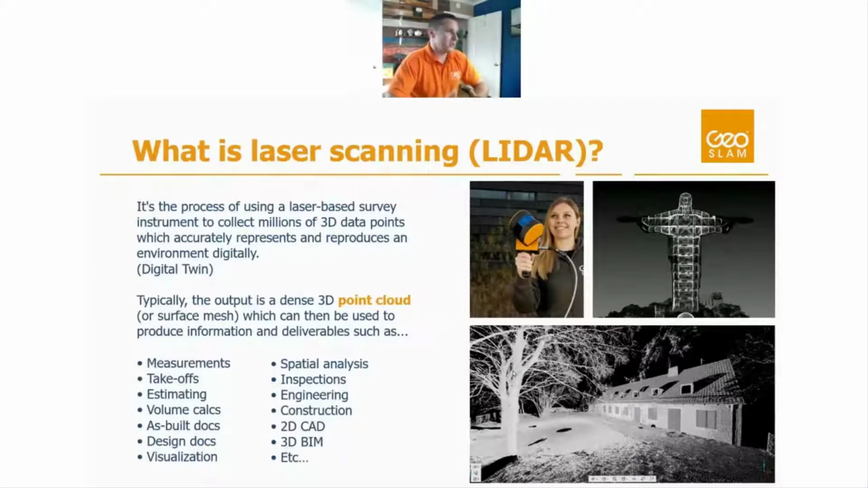But essentially, laser scanning is a process of using a laser-based survey instrument to collect data points, usually millions of data points. Essentially, a LiDAR sensor will shoot out a laser. It will collect a distance reading in three-dimensional space off of an object, a surface, a feature, whatever you want to call it. It will bounce back to the sensor and collect that three-dimensional data point. And typically we're doing that hundreds of thousands of times per second.